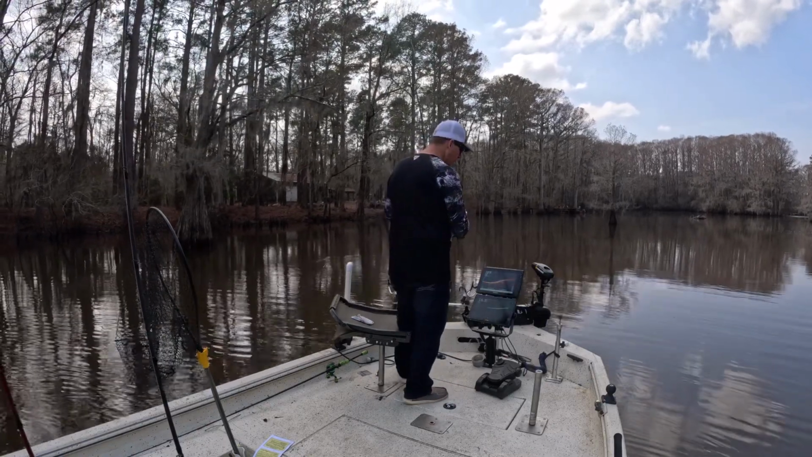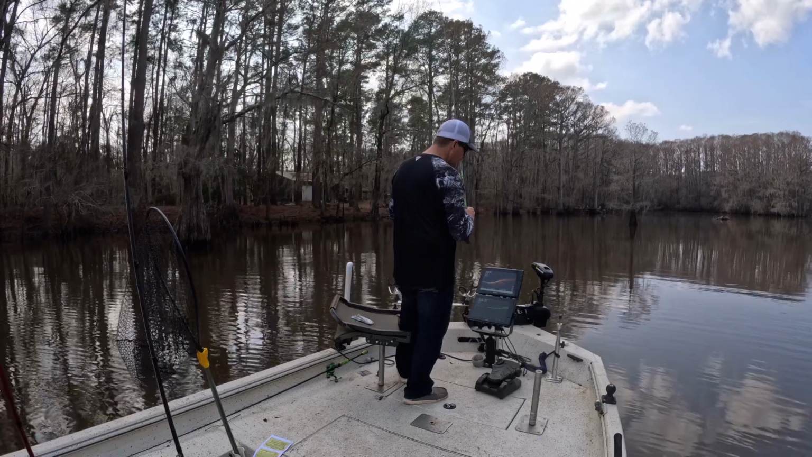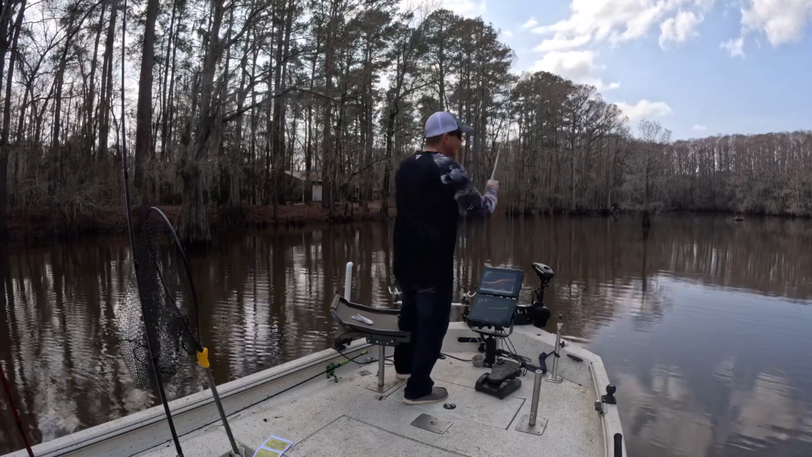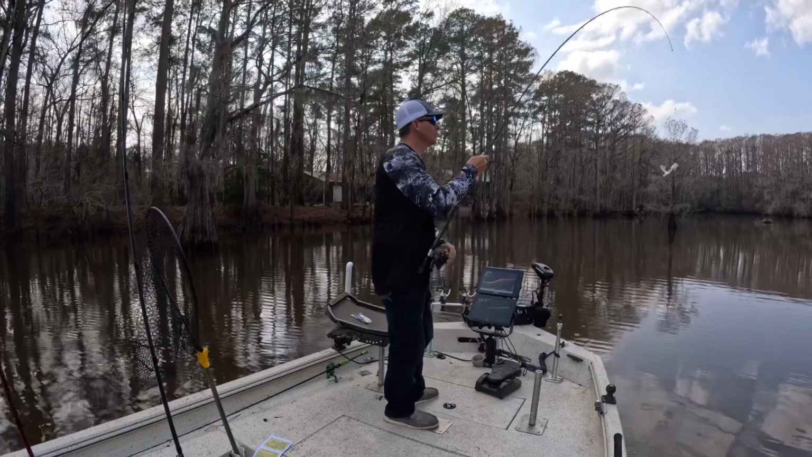All right, so I just dropped it right in front of him. I'm going to let the bait skate right across his head. No sudden movements. As soon as he turns for it, I'm just going to start taking it away from him. So he hit it, and I got him, just like that. Beautiful little crappie.